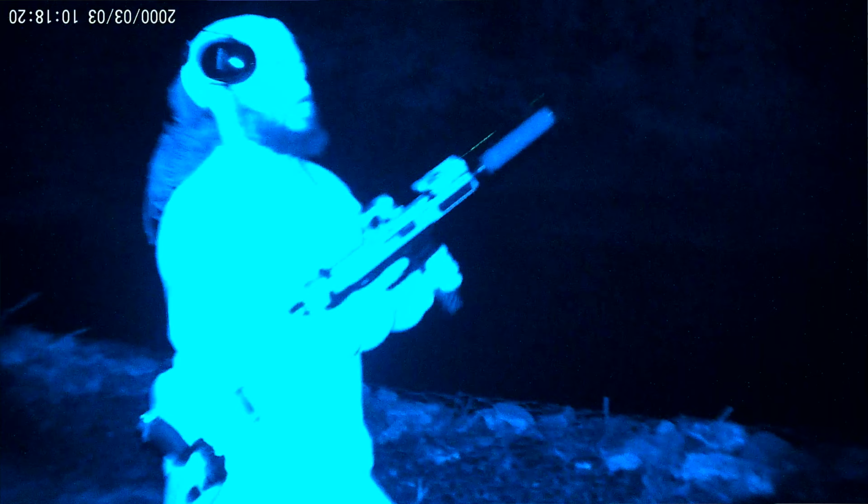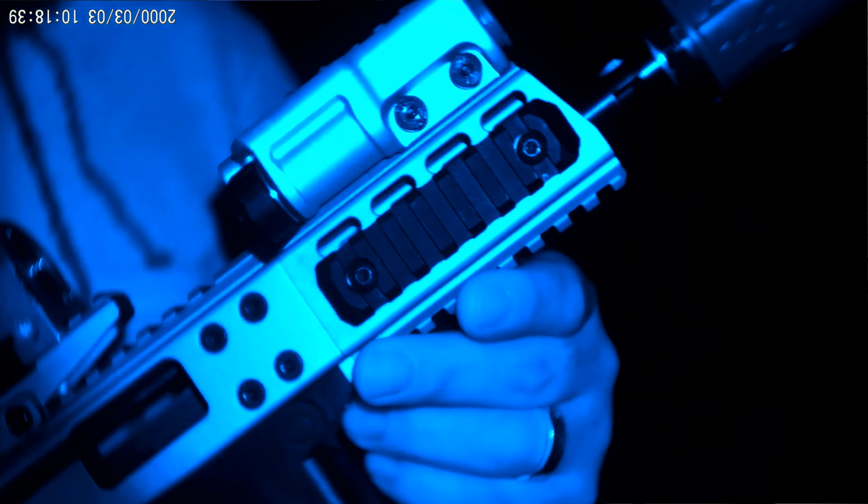Now, I haven't messed with the brightness settings or anything in post-processing, so this is more or less true to what you're gonna get. But again, I would say kind of in closing, two things that this thing would benefit from are autofocus, which is probably kind of hard to do, as well as optical image stabilization, right?